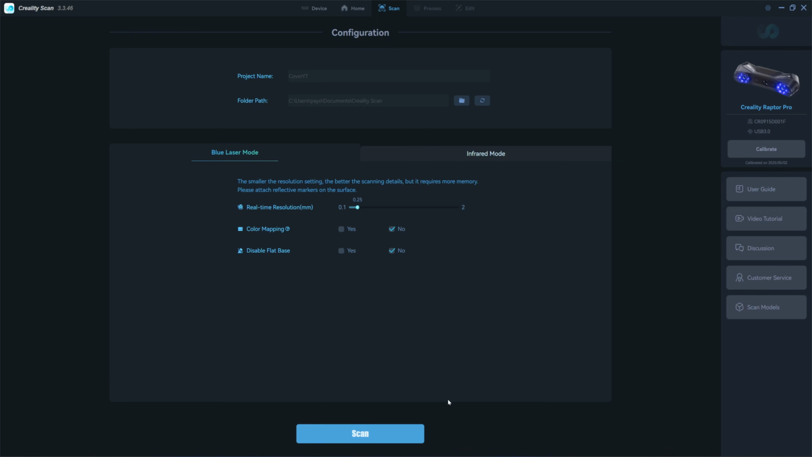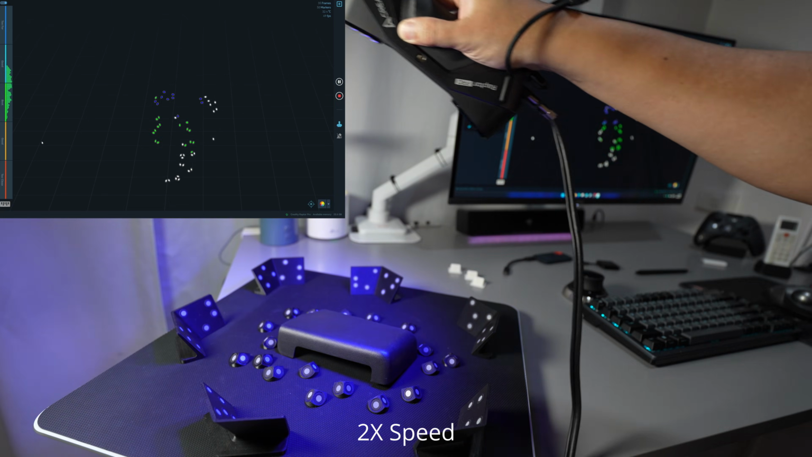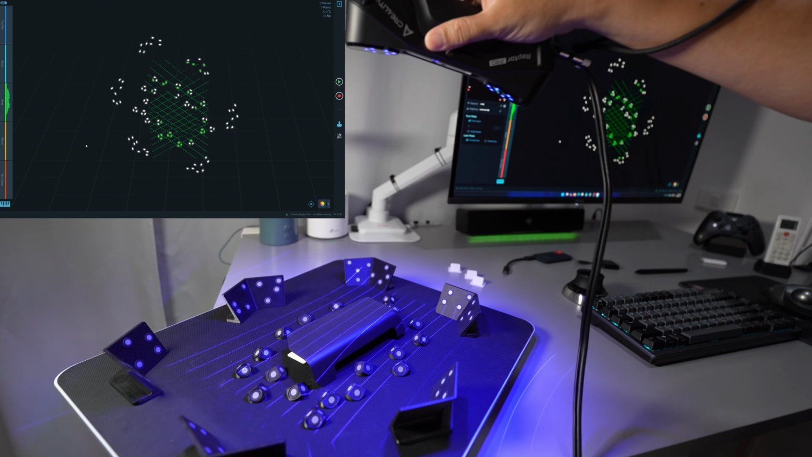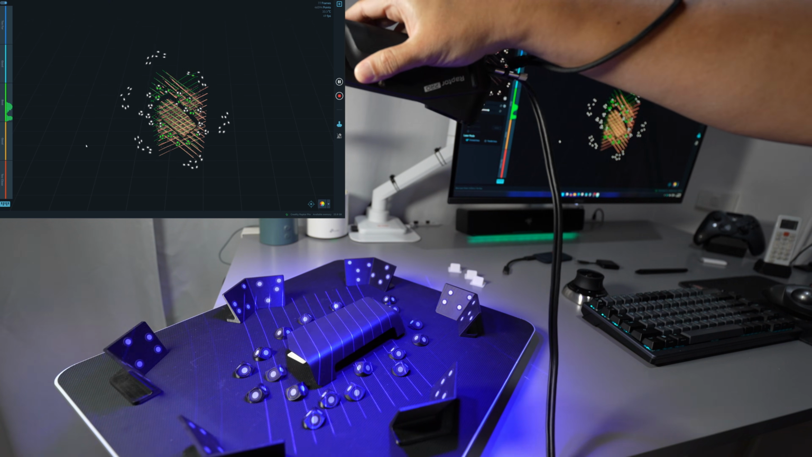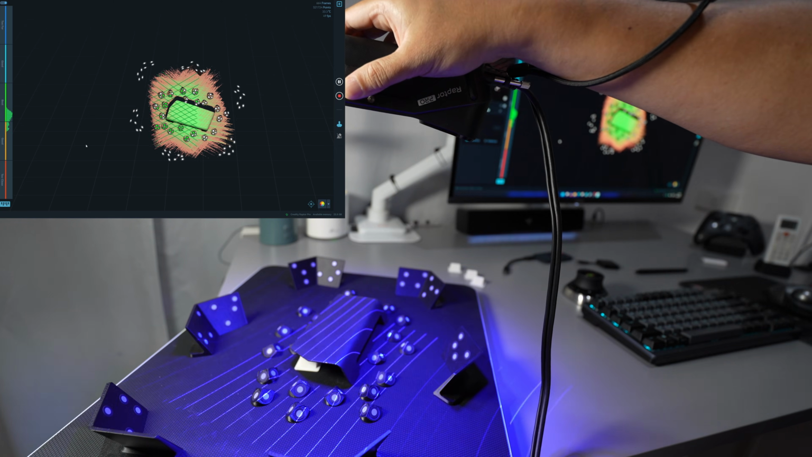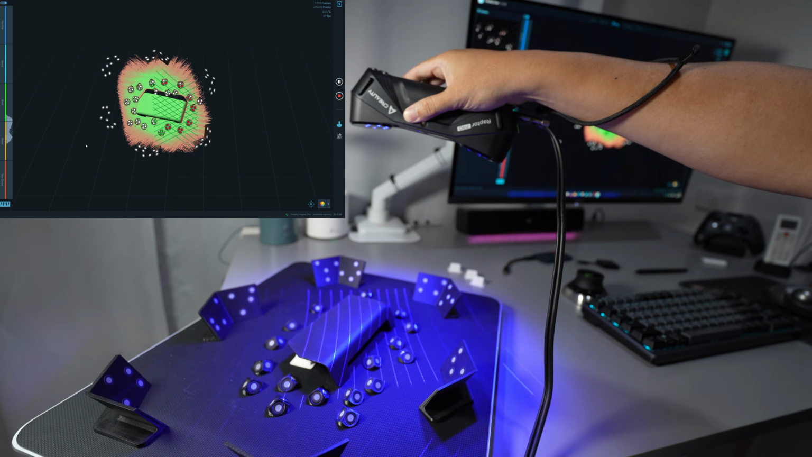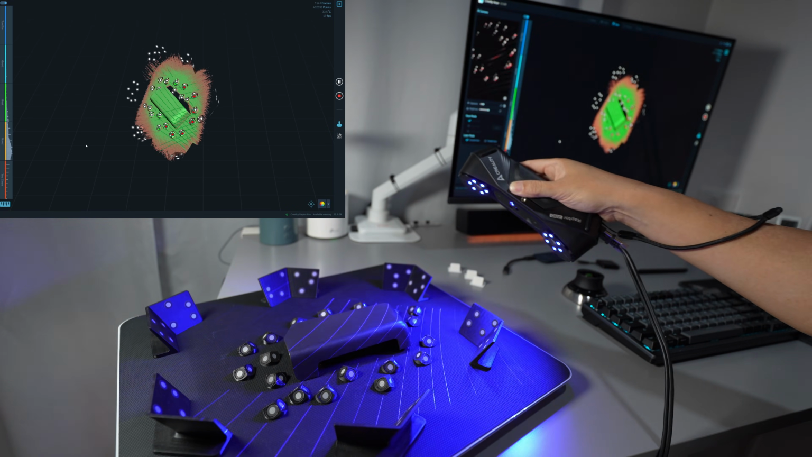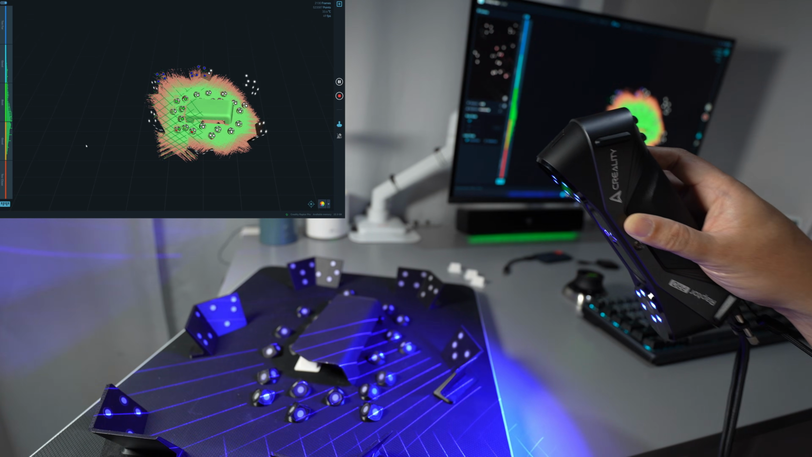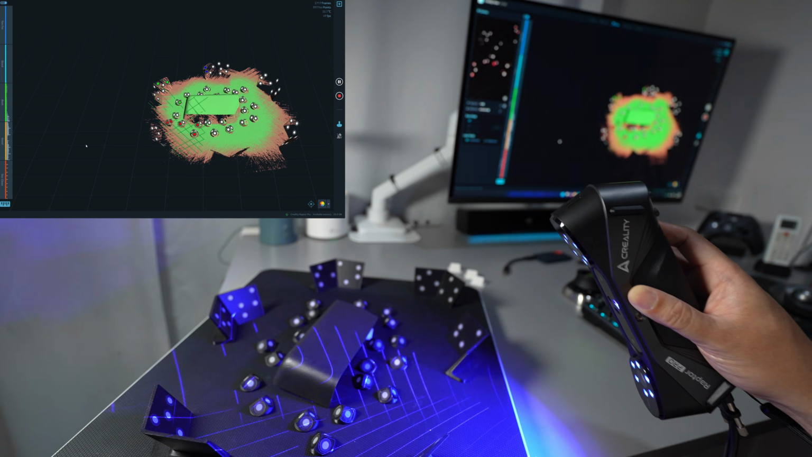Here's the second scan, 0.25, automatic exposure, global marker. Okay, let's start with the cross line. Okay, it's done.